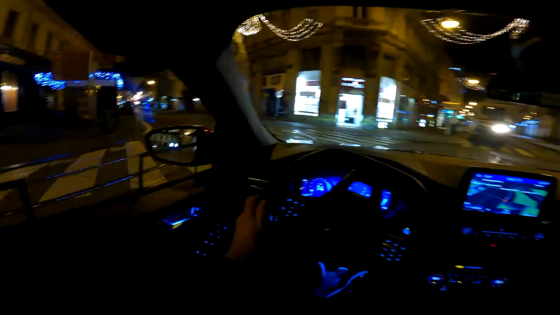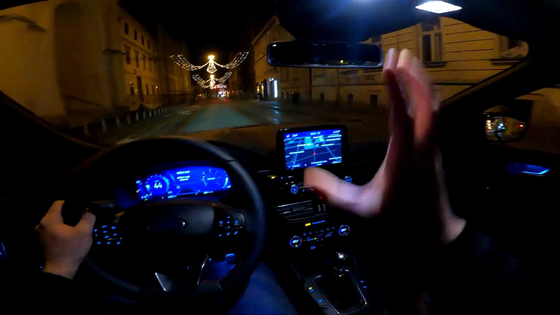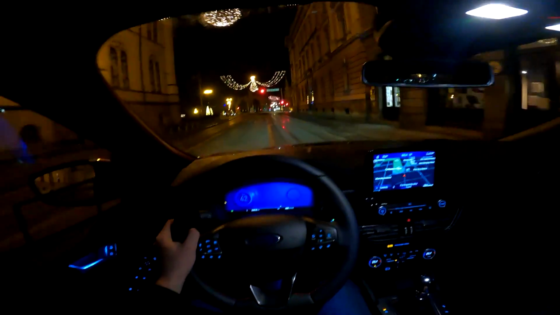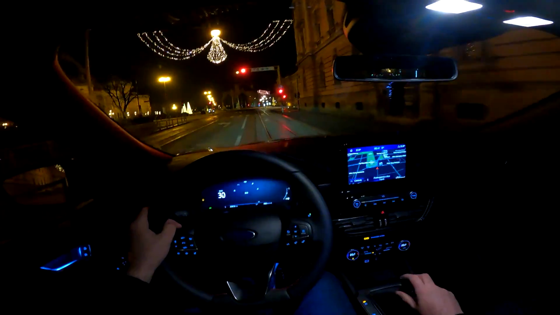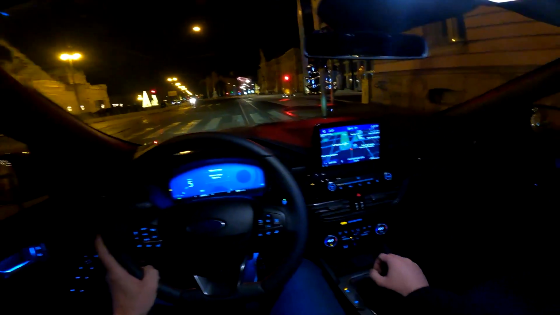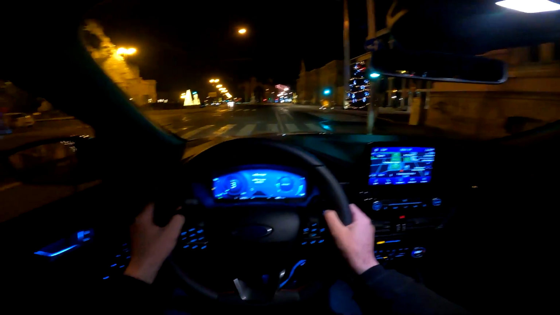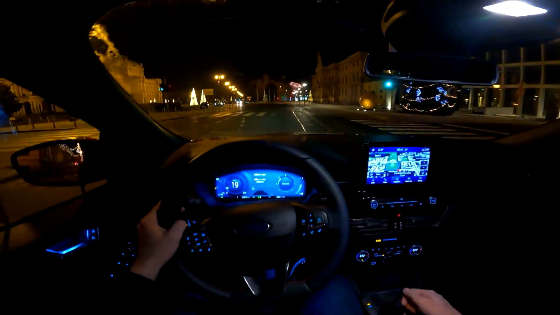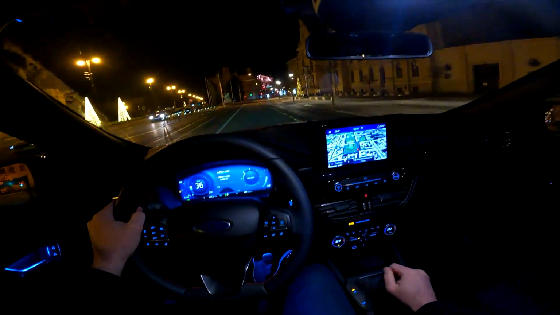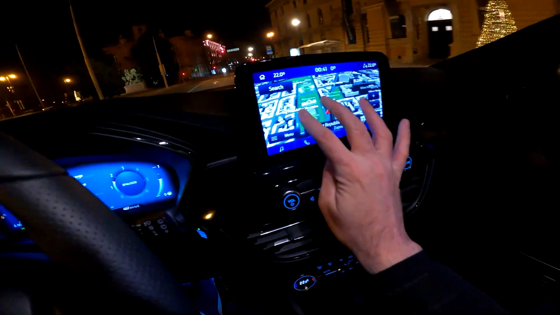Okay, so this guy is letting us go. The driving modes, you change them by pressing this button here. I actually turned on this light so that you can see better. When you change the driving modes, this digital cockpit also changes the whole layout and the colors. And speaking about this screen, we do have the 3D shape of the navigation. Very cool buildings around us. On my left you can see the National Theater, and you can also see it in the navigation. Not sure if you're able to see it right now, but it is a cool one.